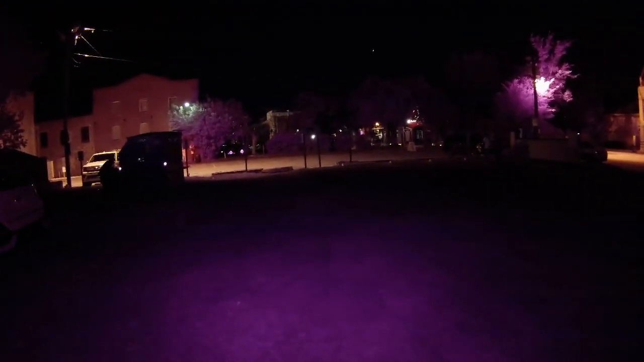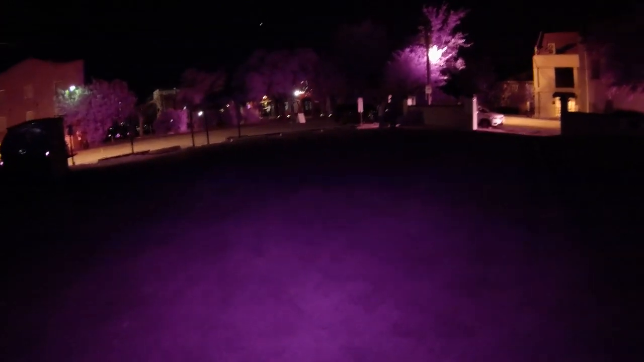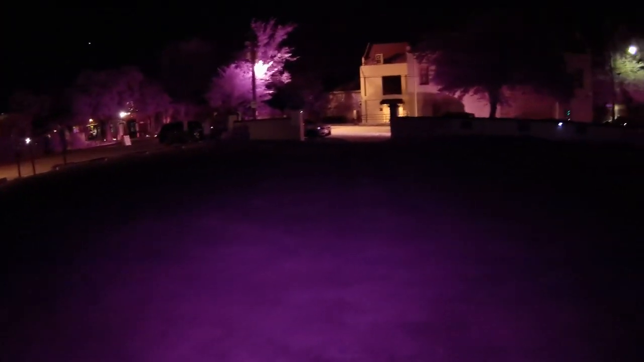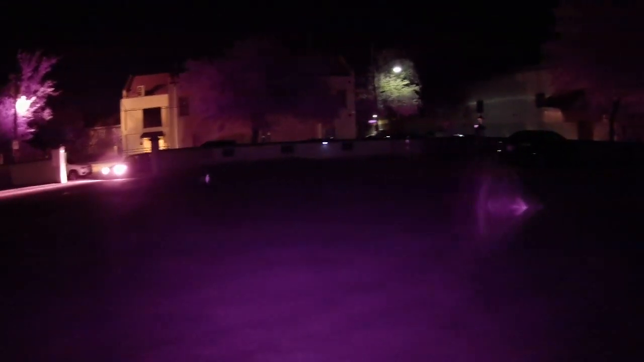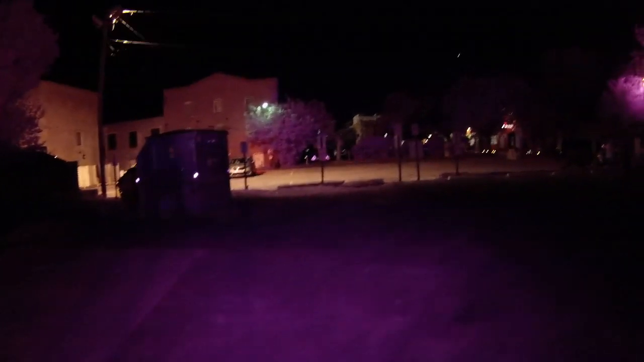Eliza, what happened to your home? Ooh, there's just some orbs. Or maybe that's a light from this car. Wait, can he not see us?